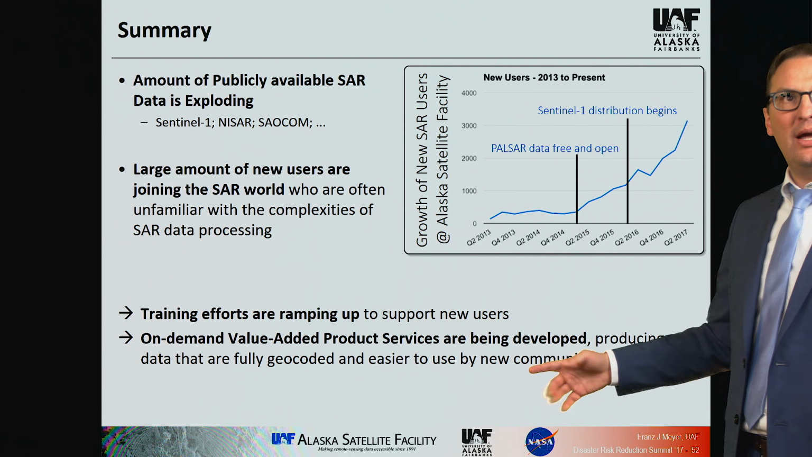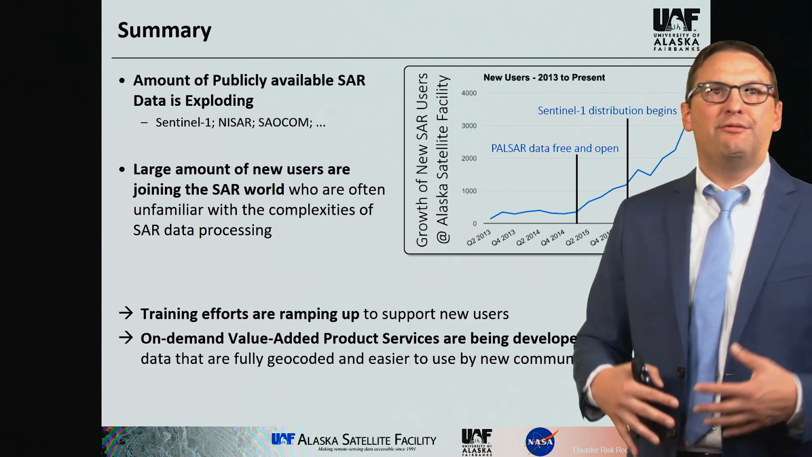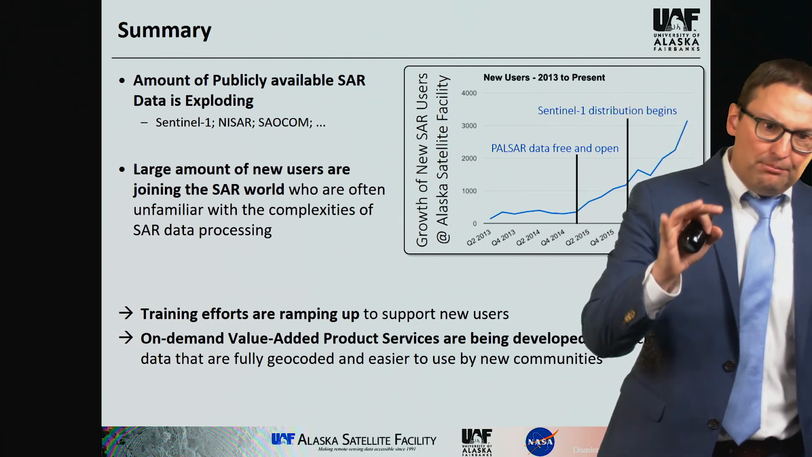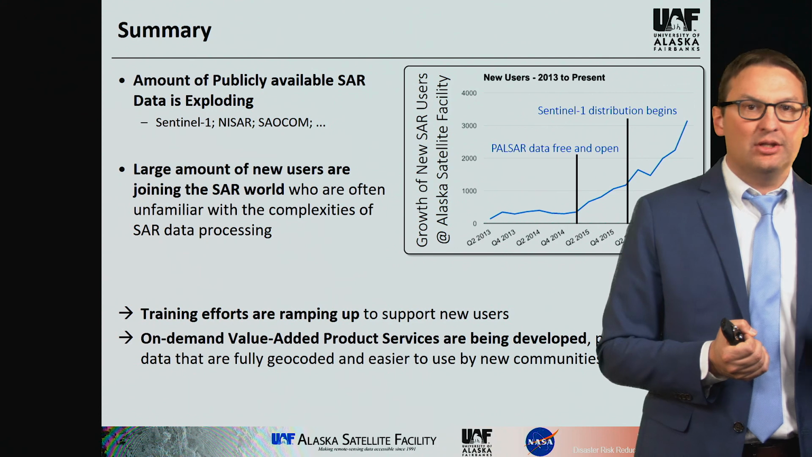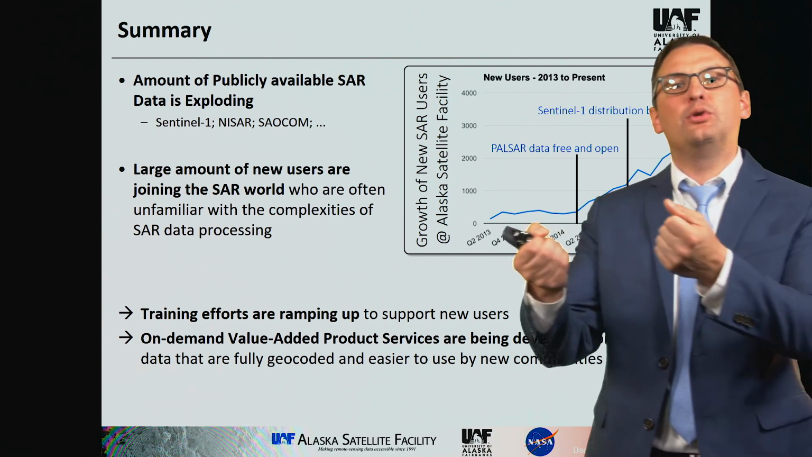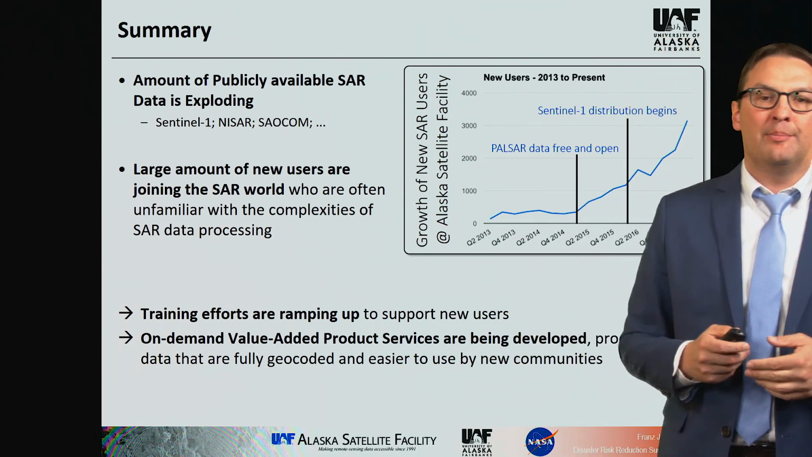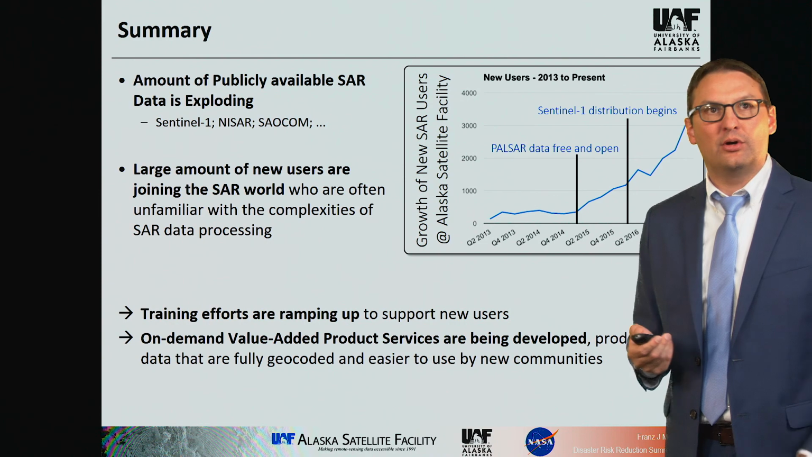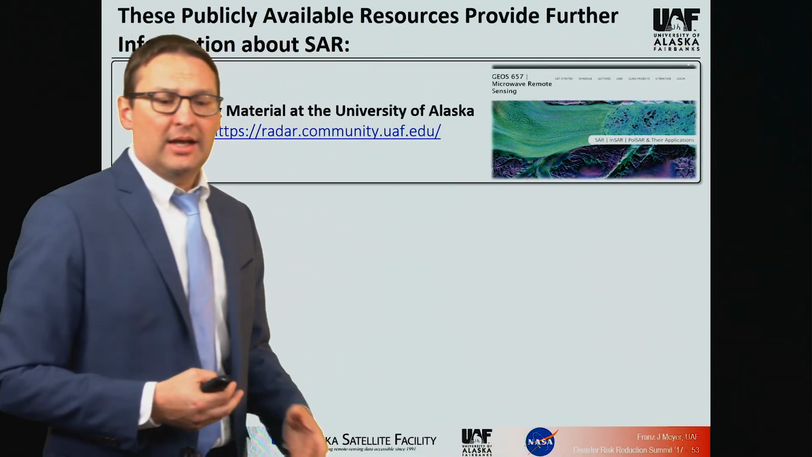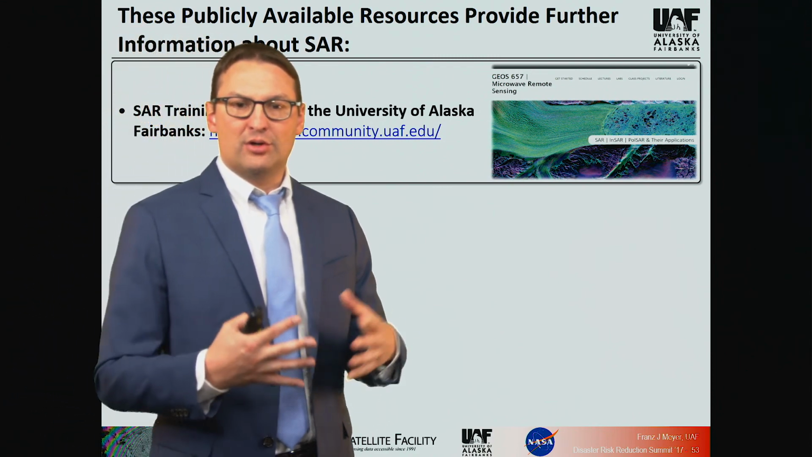And we've ramped up what I tried to tell you in this presentation, these on-demand value-added production engines that can take all the complex processing procedures that you might not care about and take them away from you and produce to you a product that is hopefully easier to ingest and easier to use by yourself and your colleagues. So I hope I could give you a little bit of a sense for these services.